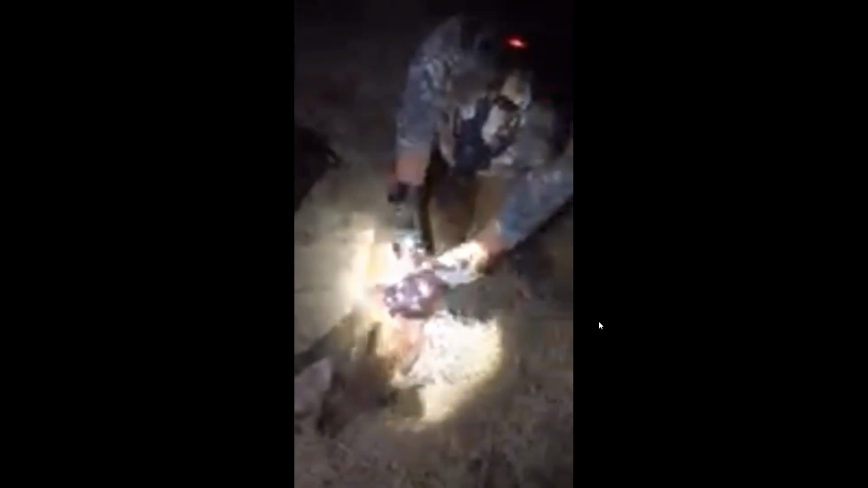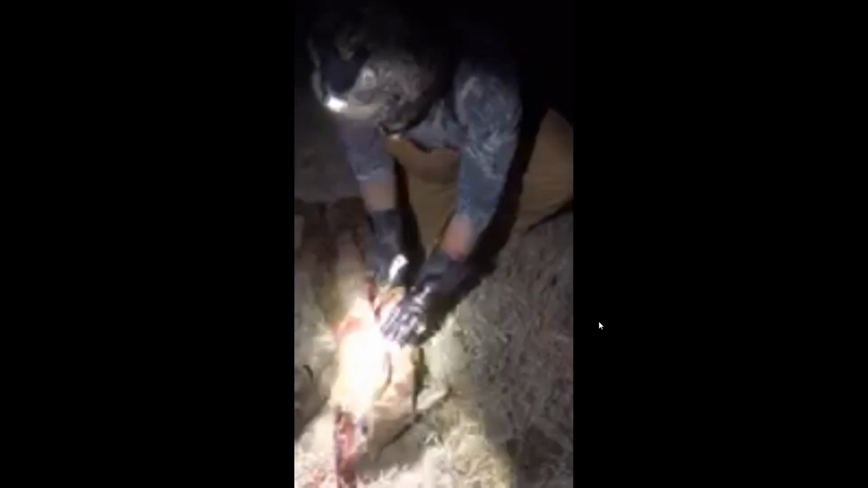Let's get a back strap. Okay. Old Grayson helping Danny clean these. Alright, let's get some back strap here. As you can see, the knife is pretty sharp. I can't work with that kind of gloves.